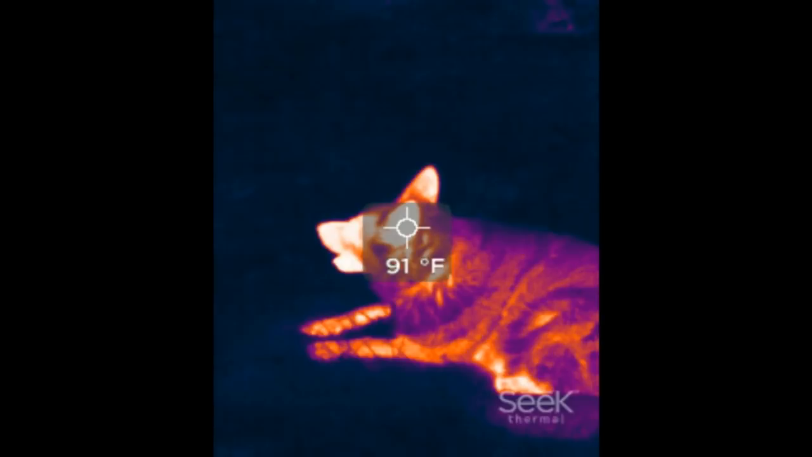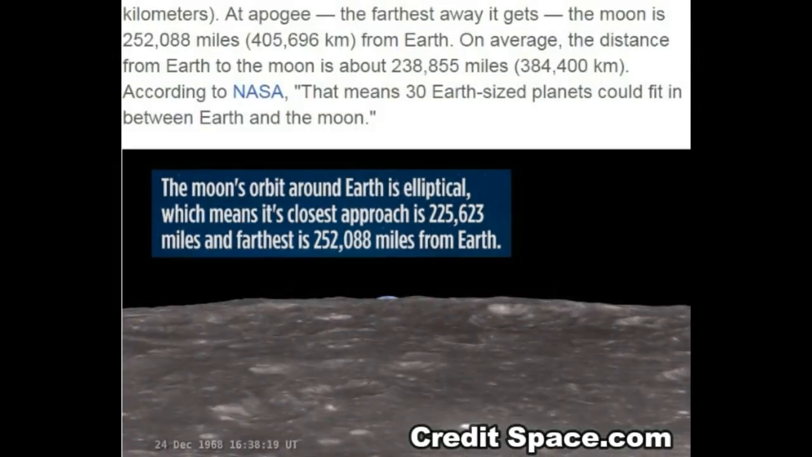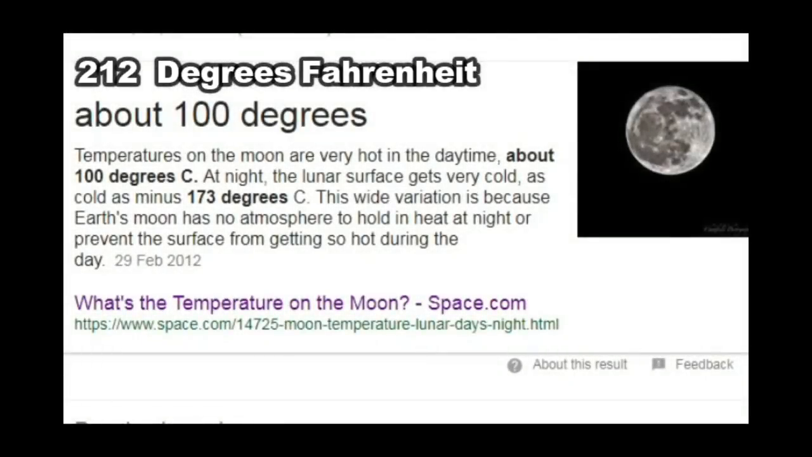What I'm going to show you is something extremely, extremely strange and makes no sense at all. We're told the moon is 230,000 miles away, approximately 250,000 miles. Well, that's what they tell us, and if you look up the information about the moon, it tells us it's about 200 degrees in the sunshine. Now, if I point my thermal camera at the moon, I don't expect to get any heat back. In fact, I find that quite impossible.